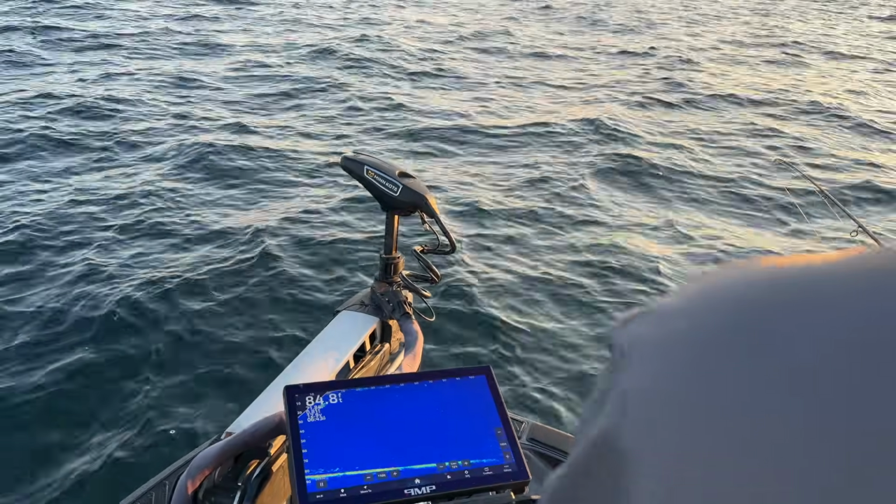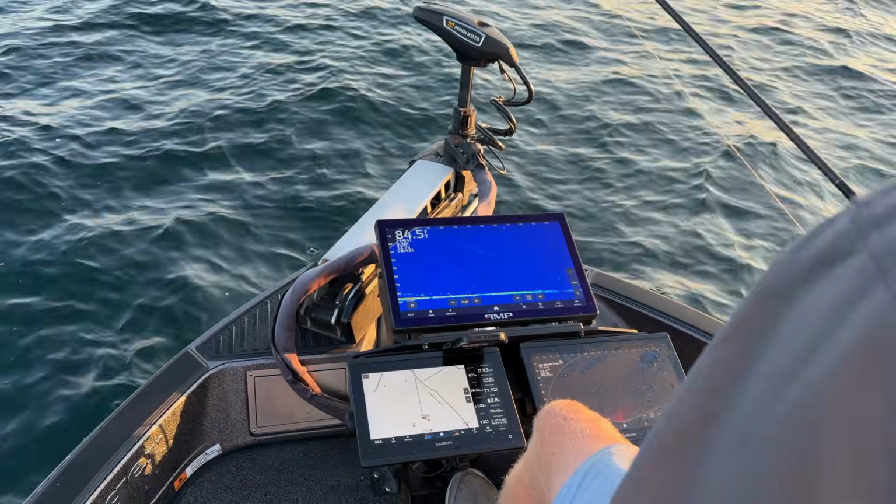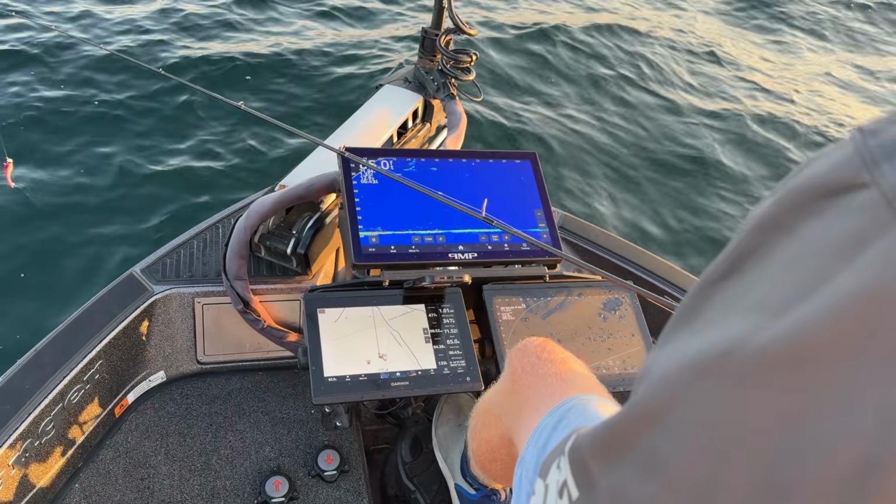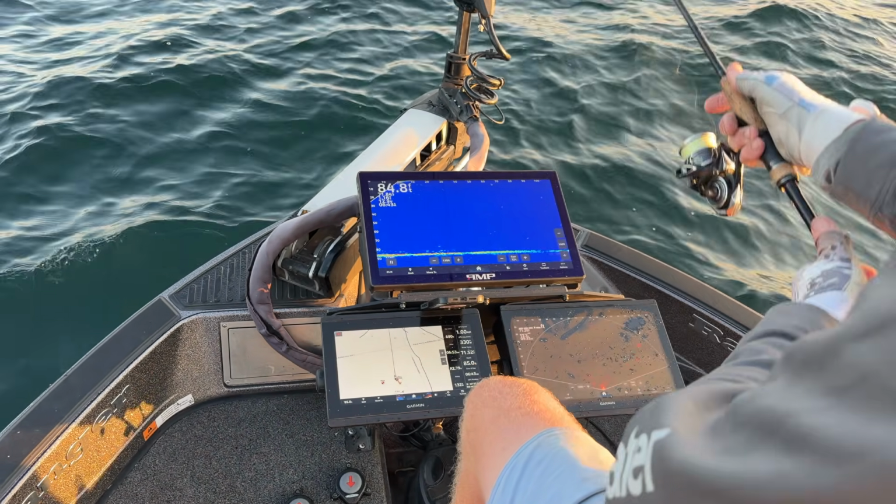I like to head downwind too. That's another thing. We'll be talking about these breaks here in a little bit and what the advantage is. But right now we're just fun fishing around, looking for some targets to cast at. There's a nice little target there, about 70 feet out. I'm going to go ahead and make my cast.